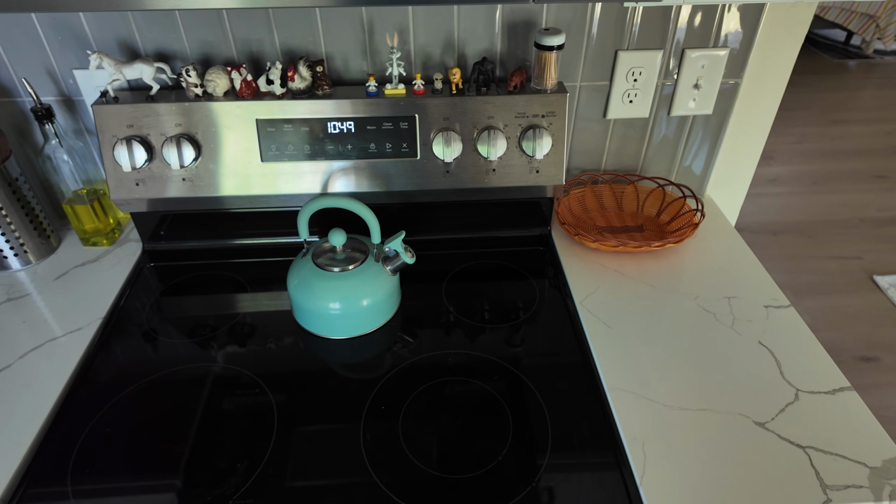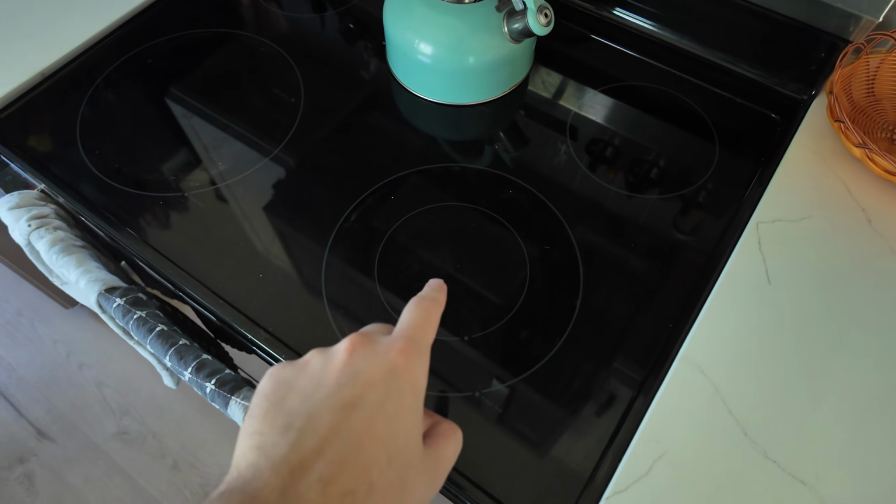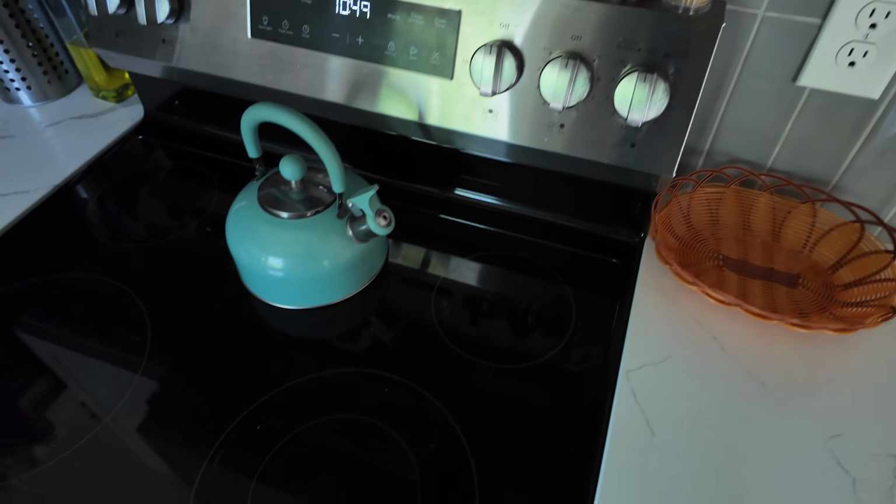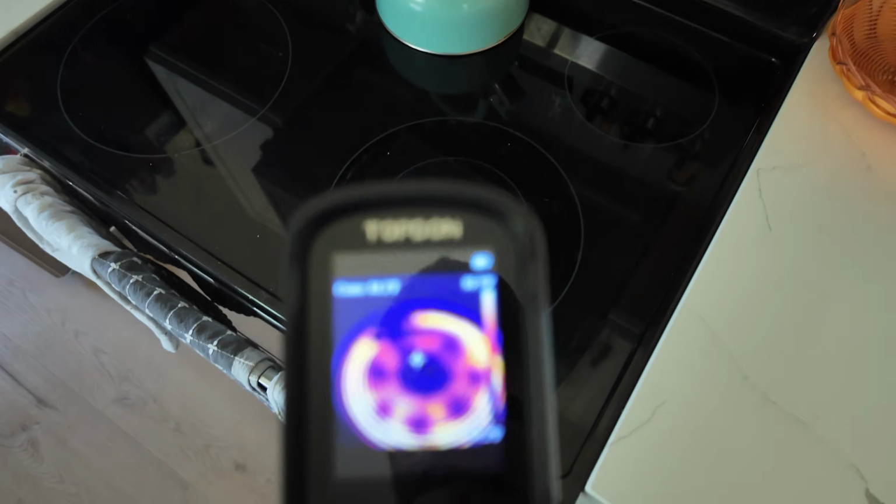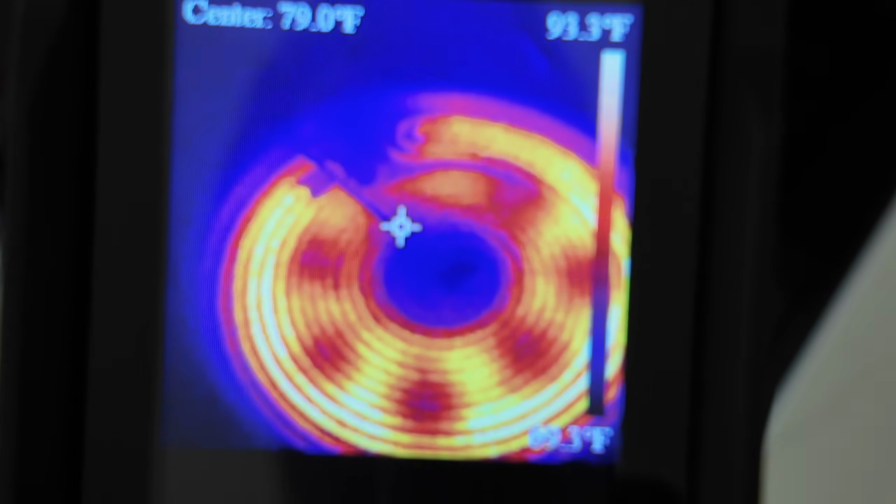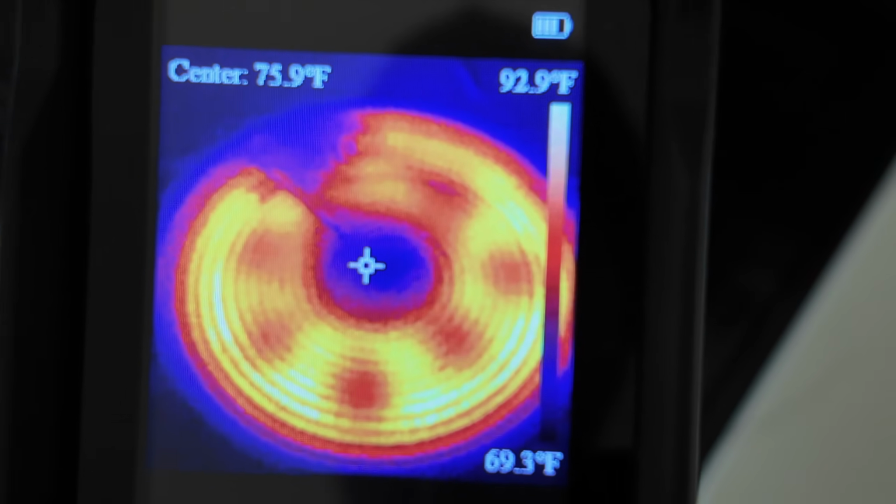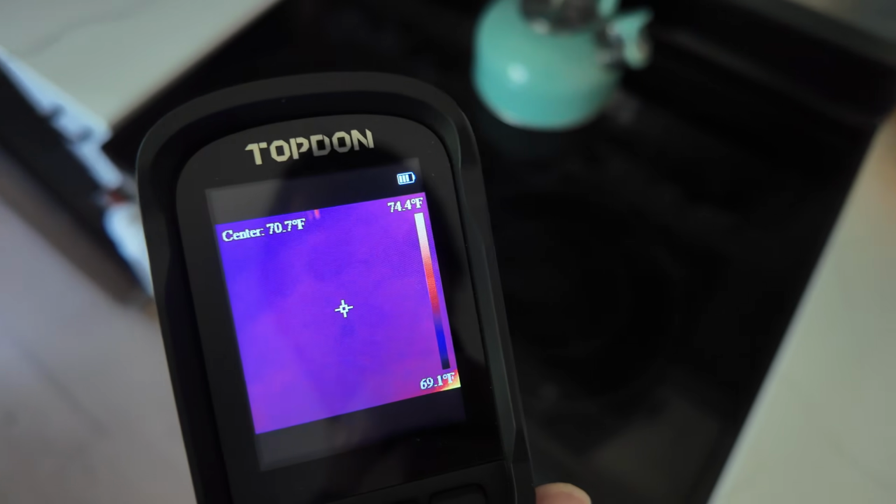I don't know. Another cool test is the oven test. So I'm going to briefly turn on this burner right here. So on, off. So only a few seconds. I can feel some heat. If I look at it under the camera, you can see a giant ring of all the heating elements. And that was only for a few seconds. You can already tell the difference. It still says like 92 degrees Fahrenheit, as opposed to the other ones where you can't tell where burners even are.